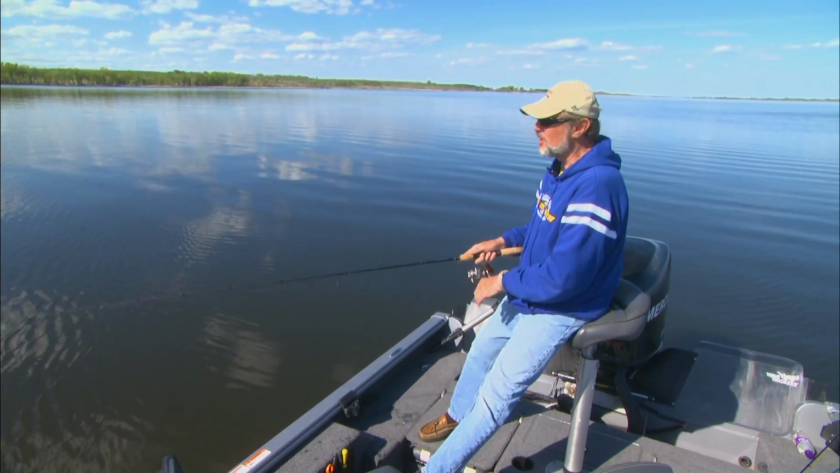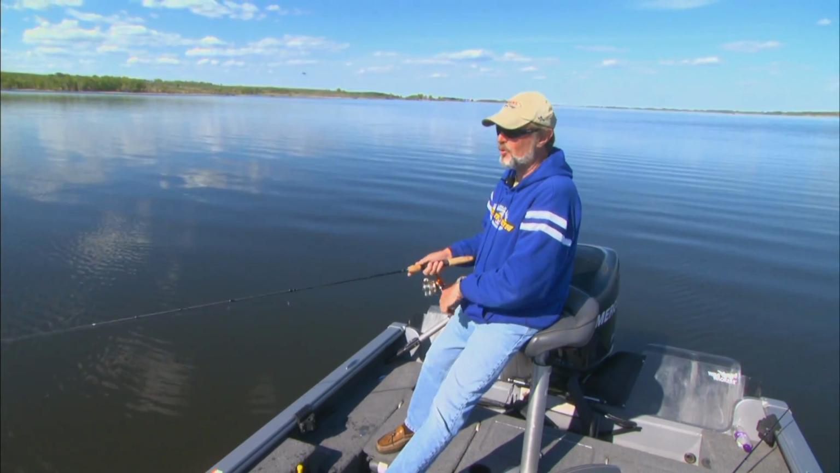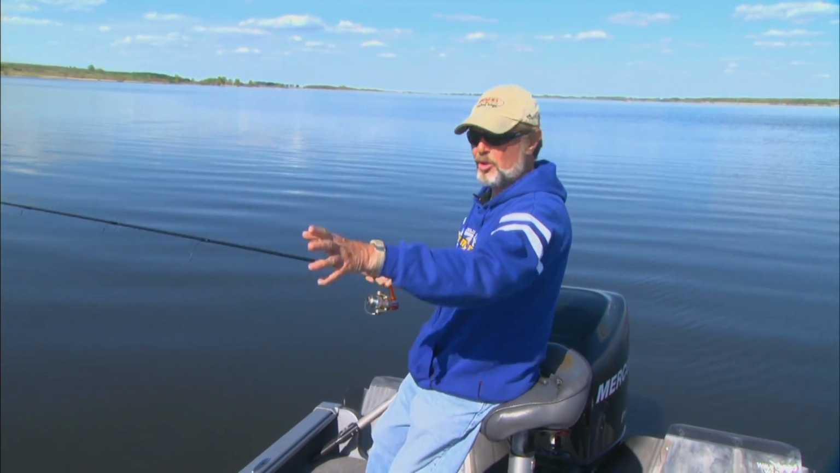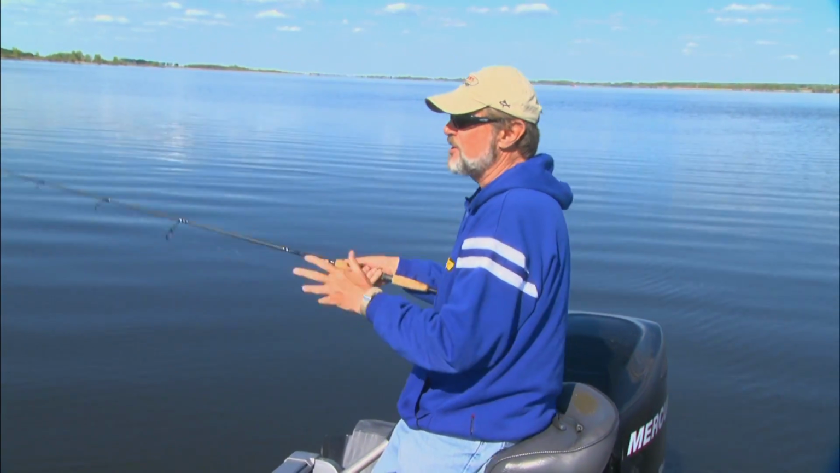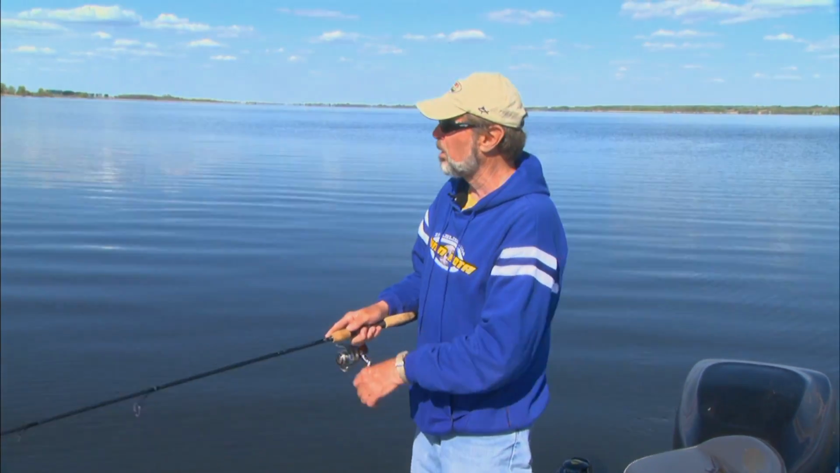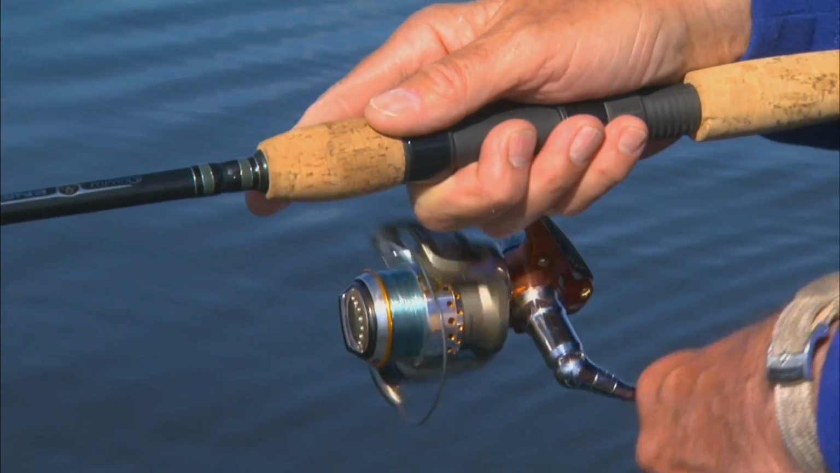Now these same fish that we're fishing now, cranking these shallow rocks, if you had a big wind blowing in here, it would turn them on. We're catching a lot of fish on flat, calm weather, but when the weather gets really right, like a blow, they can really get going.